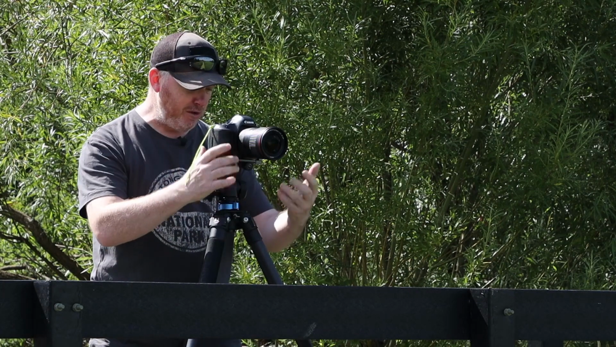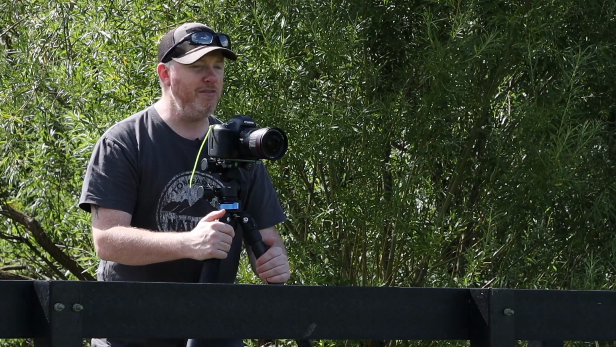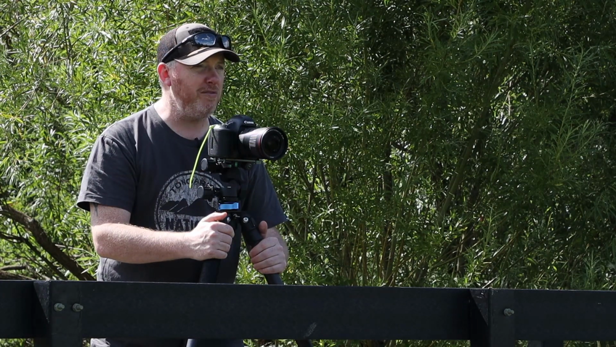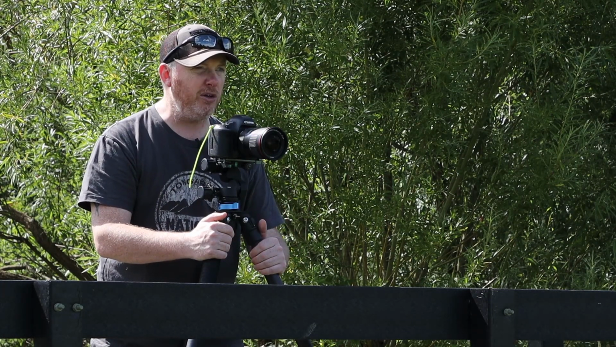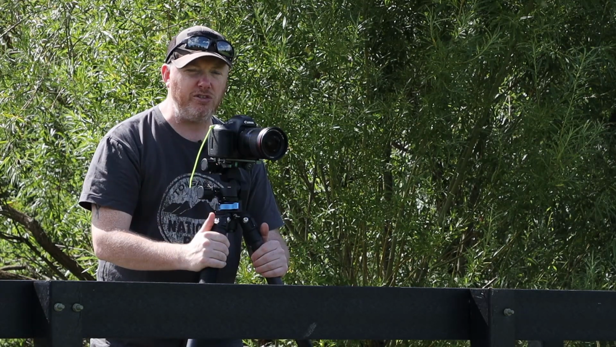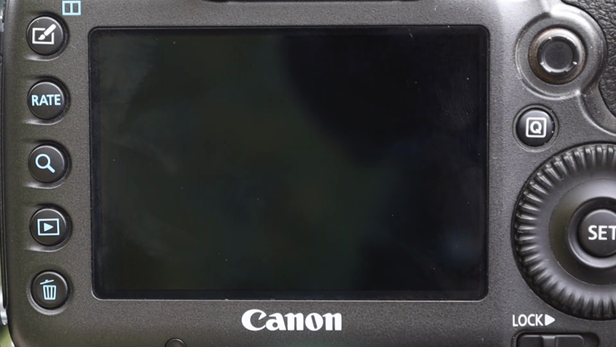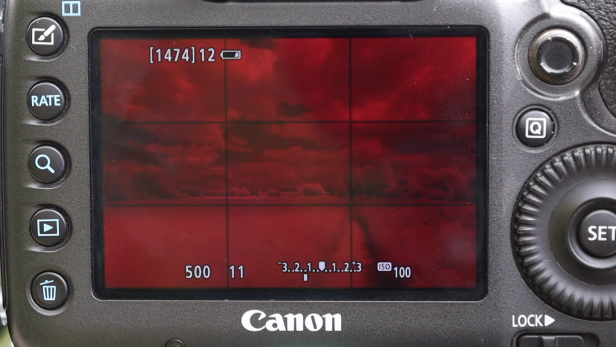I'm on f11 at the moment, so you still have to consider depth of field in your scene even with infrared. I'm on ISO 100. It's really important with infrared to keep that ISO as low as you can go, because when you process IR, you can end up with a lot of noise in your image. So you've got to keep that quality really high. And at the moment, because it's bright sunshine, I'm on about 500th of a second. I will change those settings and bracket some images, but it's a lovely shot.